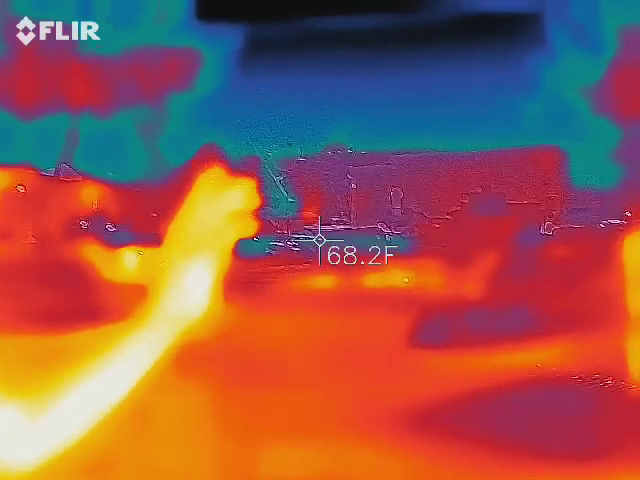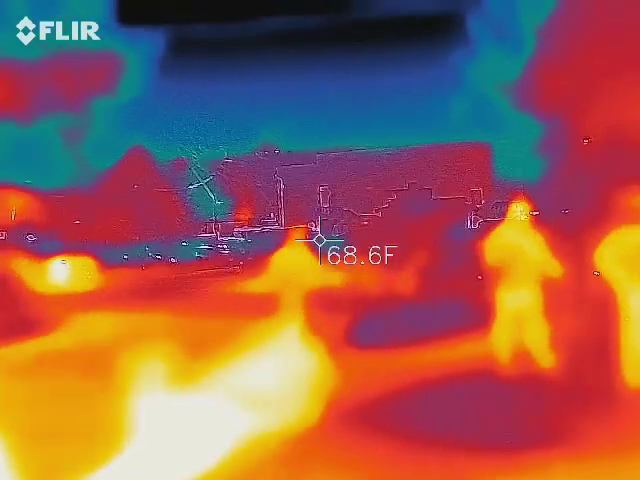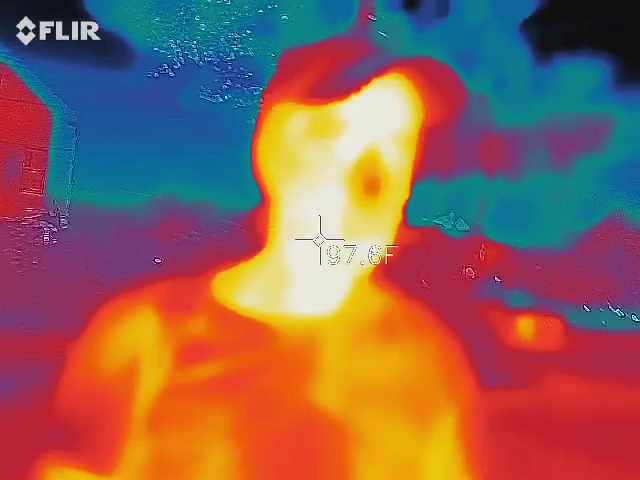Even for what we're doing right now, I should be somewhat in the picture. Am I even in that picture? No, but you are now. At any rate, I try to keep a person in the picture. That's a point of reference because we know a person is definitely supposed to be warm. But again, if there's something developing...